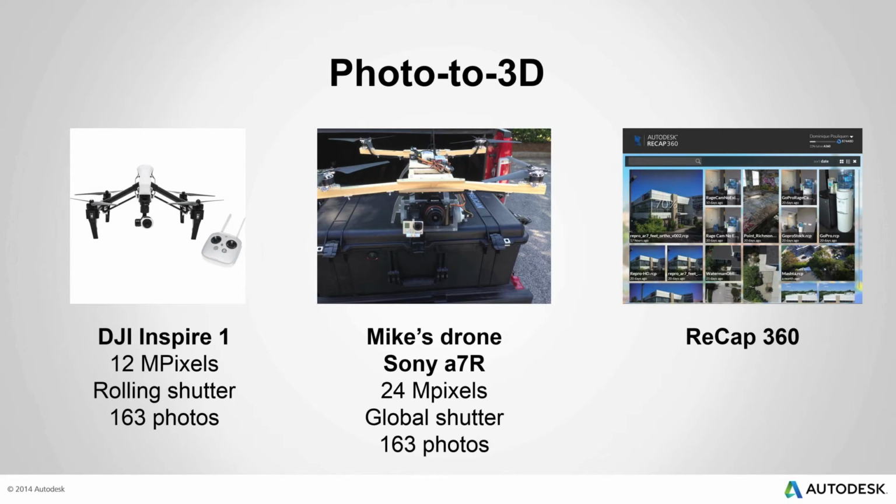We also use what I call Mike's drone. Mike is one of our colleagues, Mike Gemmel at Autodesk. He has built his own UAV to fly a Sony A7R, which is a really good camera that comes with a global shutter, 24 megapixel sensor. By chance, we also collected the same amount of photos, but that was not an objective. We processed all those on Recap 360, of course. Let me show you first the result we get with the Sony, which is really the best camera in this case, and then we'll discuss how we did that and what the flight path was.